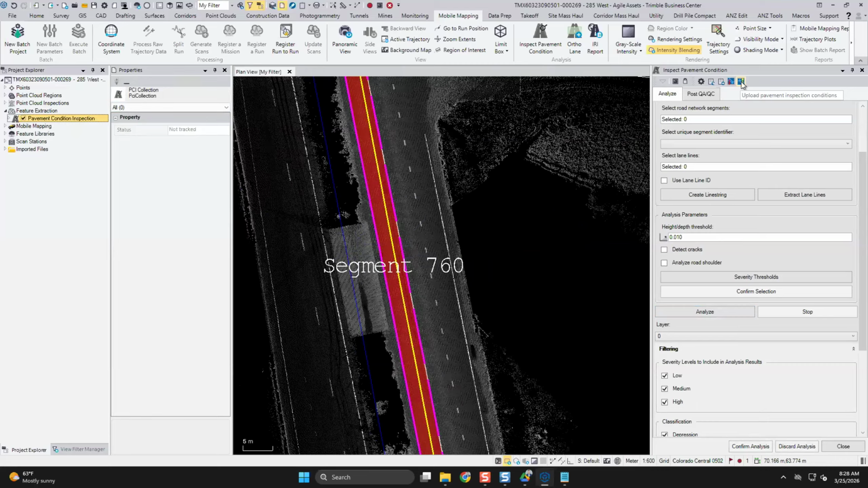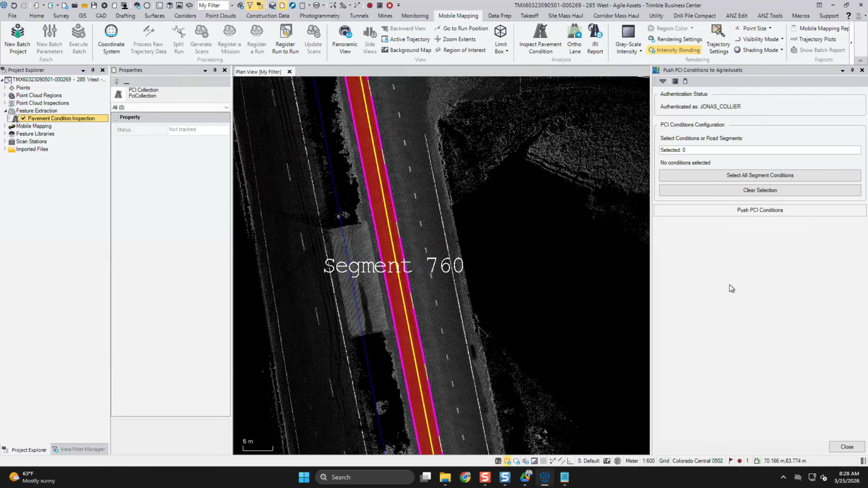The final step in this process is to upload the pavement inspection conditions back to the AgileAssets framework. So we'll click on this shortcut button here. Now you can see that there are a couple different options to select these segment conditions. You can select all, and TBC will note how many conditions have been selected.